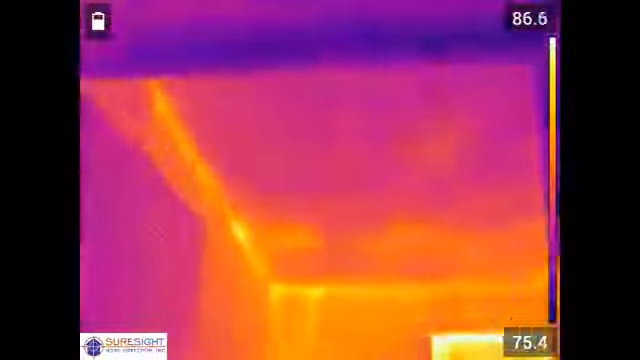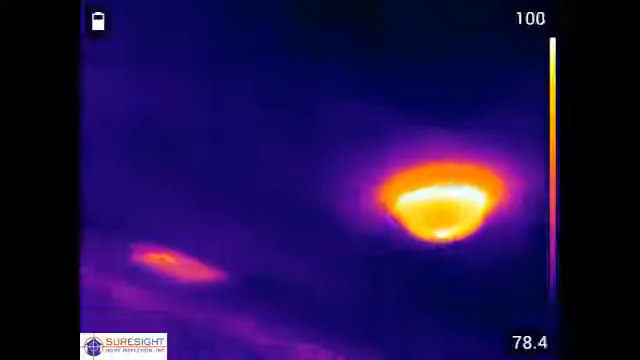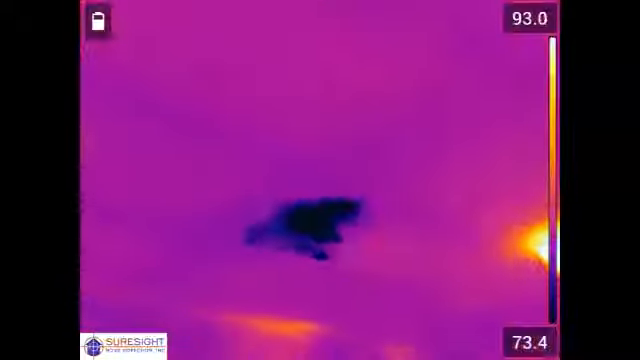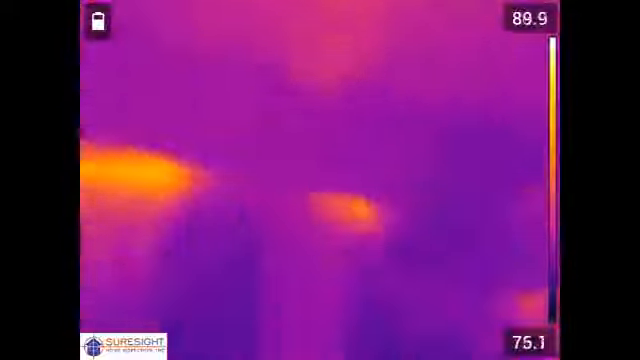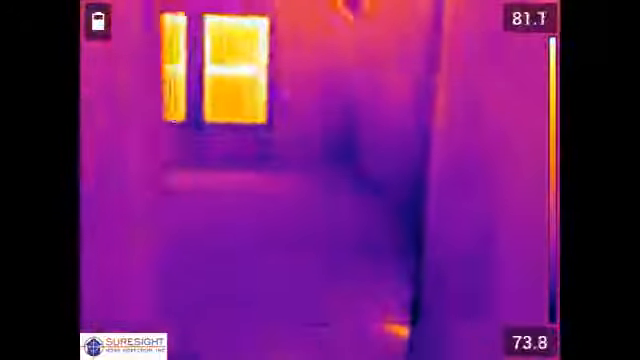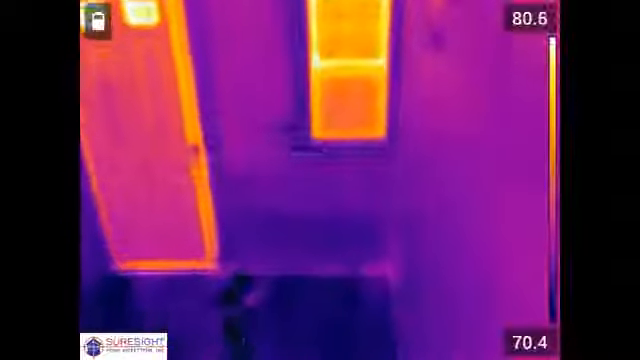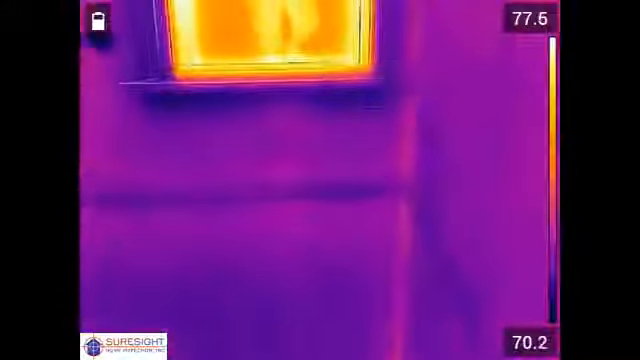Moving on from the loft and into the upstairs bedroom, we have a very good find as there were no problems visible from inside or above. This large purple blob here on the ceiling is moisture that we later determined to be from a leak from the furnace exhaust vent. There was no visible stain on the ceiling during the inspection. Nothing visible from above indicated a problem, so this would have never been found if not for the thermal imaging scan. It may have been weeks or months into the heating season that this stain started to show through. By that time, there may be additional damage to the building components in the attic.